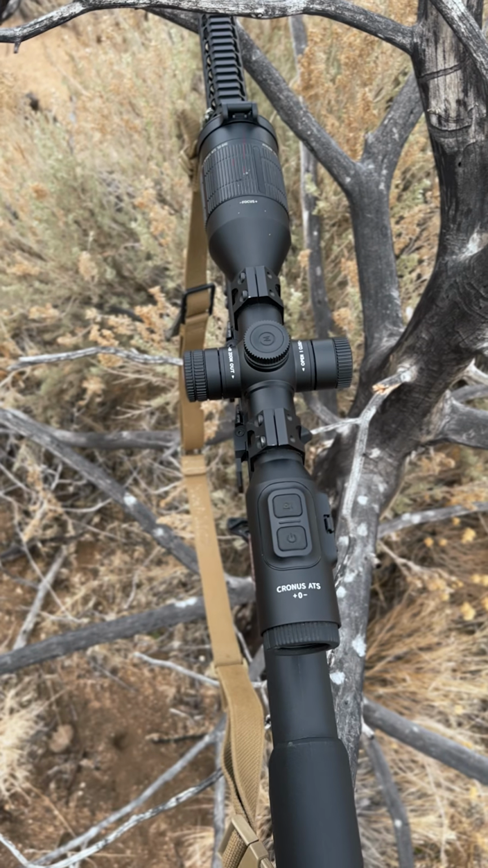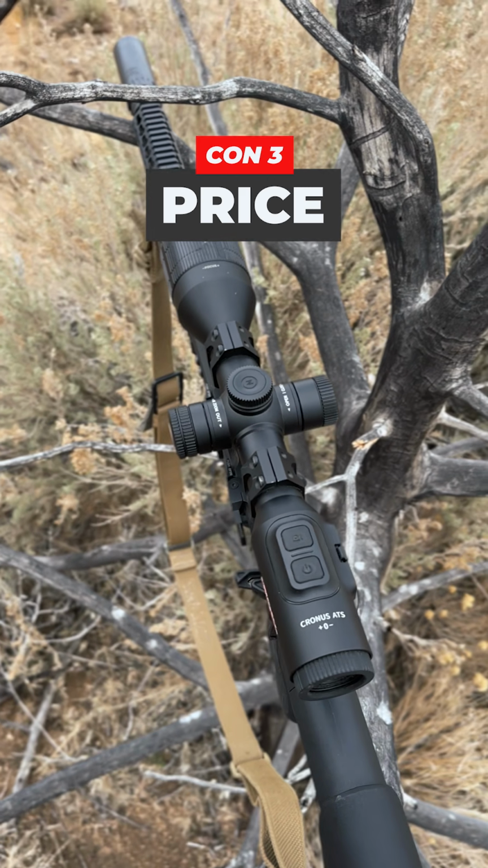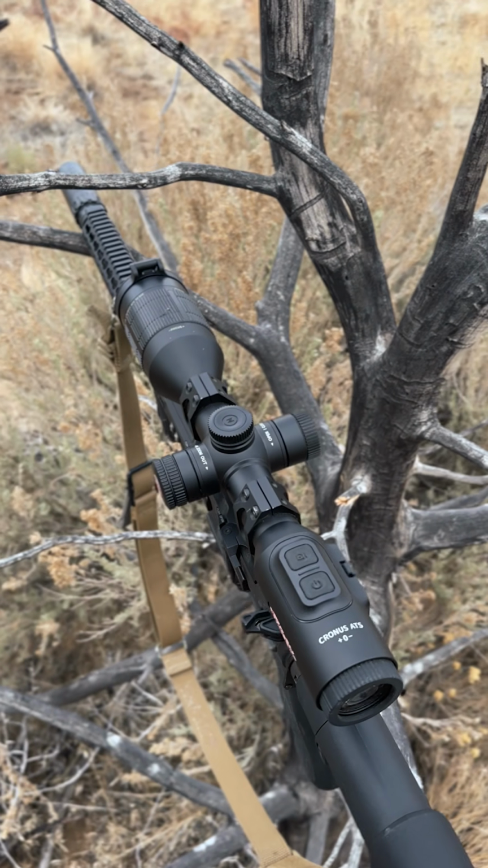And lastly, the price tag is not nice to your wallet. So for that, I say buy once, cry once, because you are paying for an all-around top-tier thermal if you are serious about night calling or pest management.